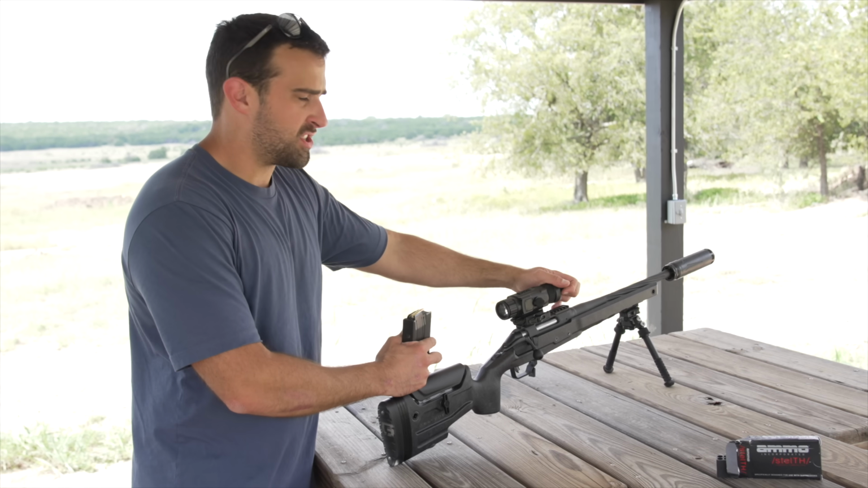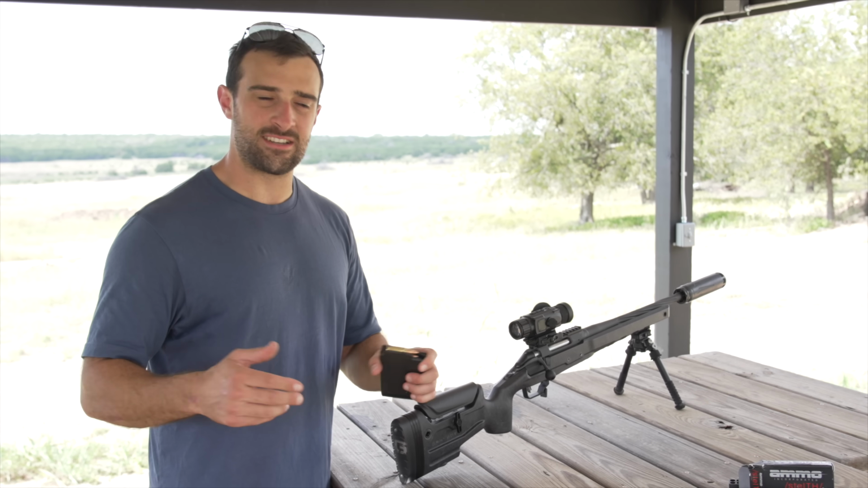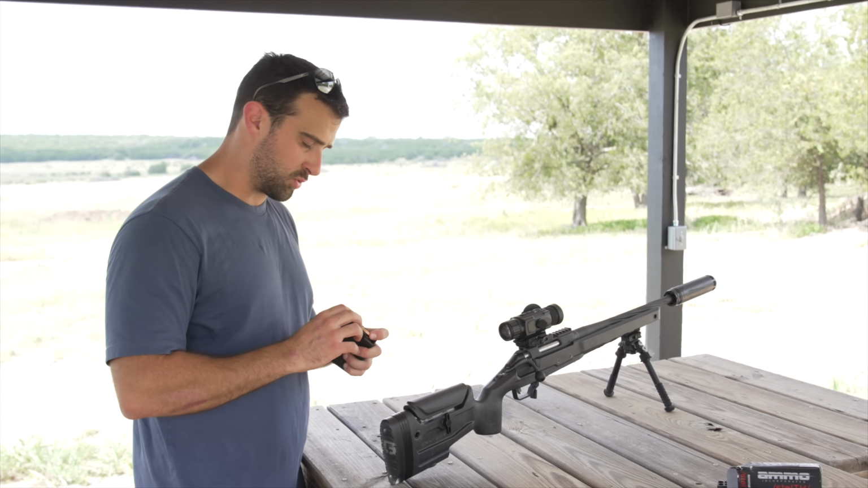All right, so I haven't even shot with this thermal yet, so hopefully, if I do my part, I'll show you how easy it is to zero. And we're just going to do something actually pretty close here because I'll probably shoot the majority of the range here, but we'll blink around at 100 as well.